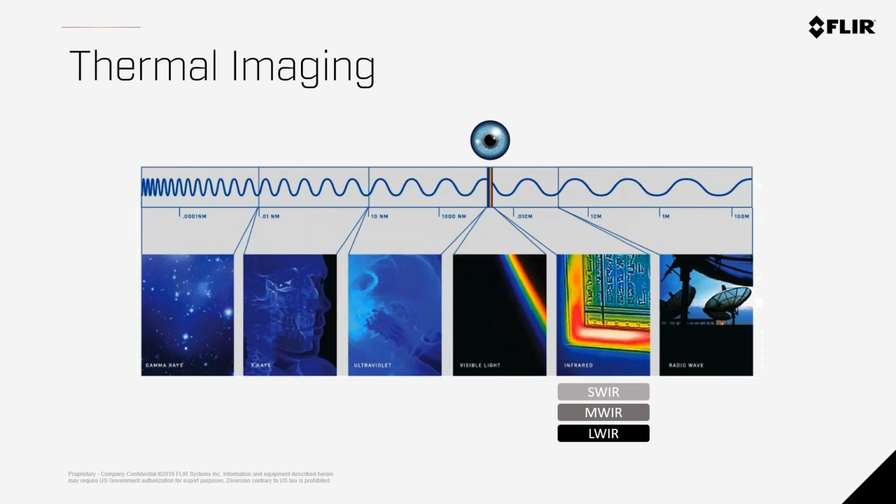So just the basic idea of thermal is that there's visible light, which is the energy that bounces off of things that we can perceive with our eyes, and then to the right of this graph is a different wavelength, which is going to be I guess radiated energy that comes off of every object around us.